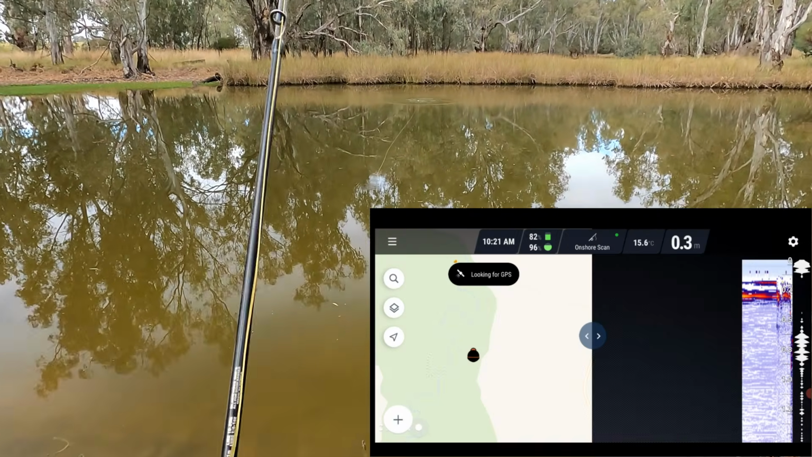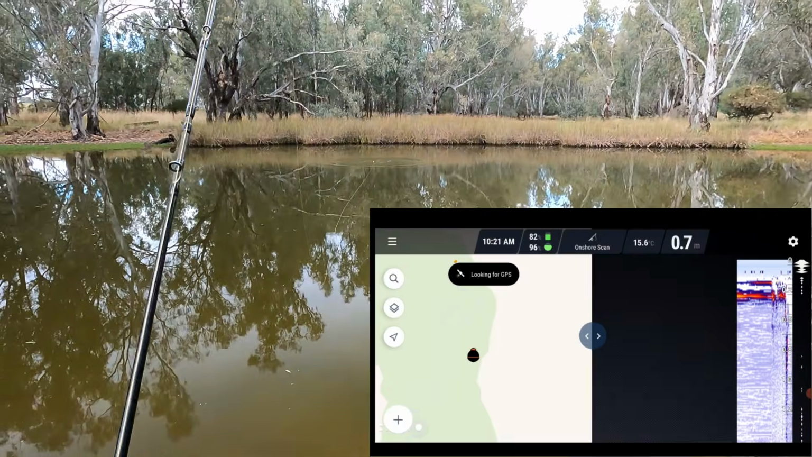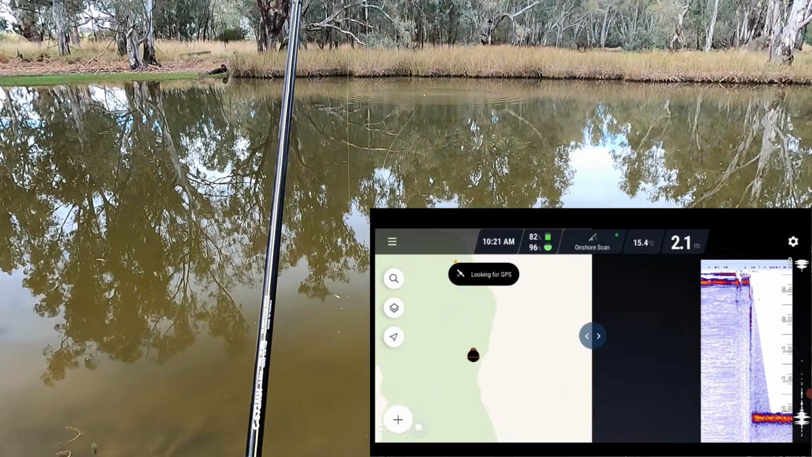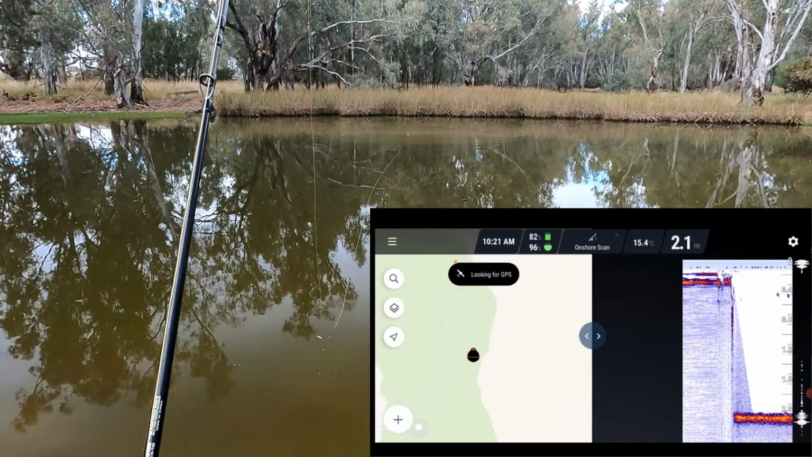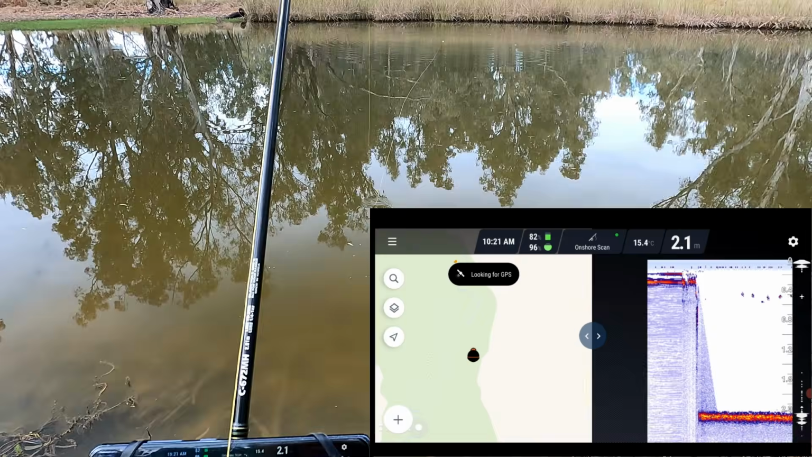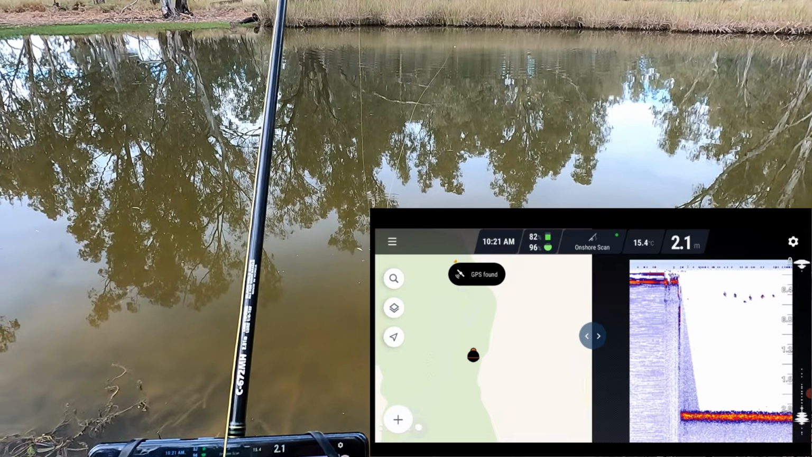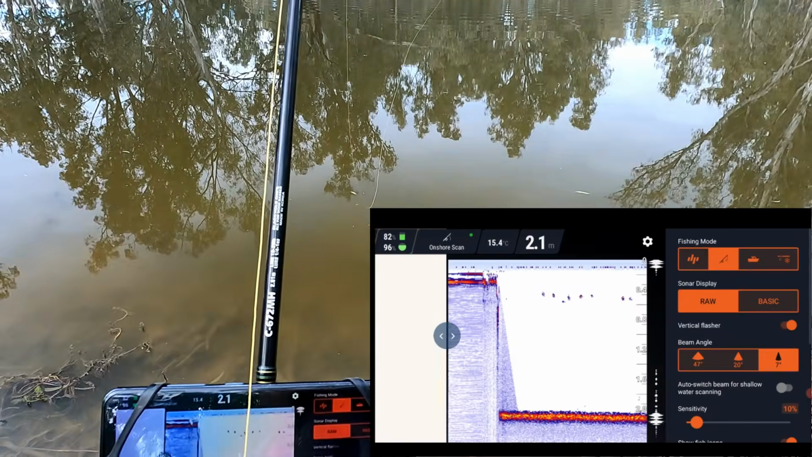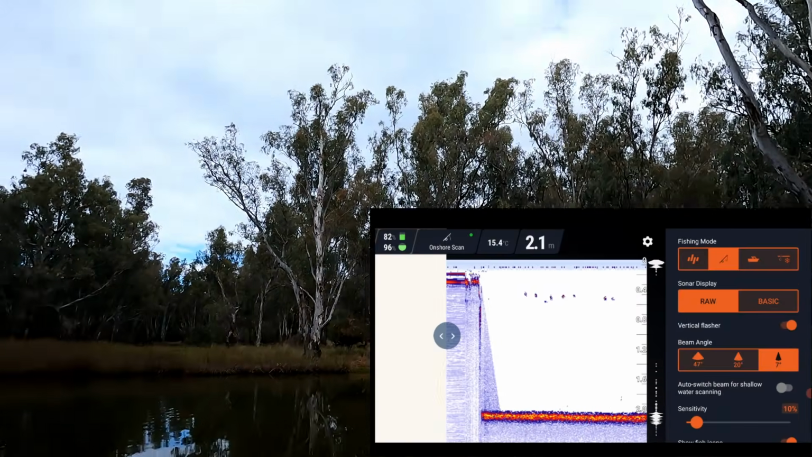Oh, what have we got out there? I reckon 1.2 metres. Oh, deeper. Whoa, 2.1. 2.1 metres. Any wonder there was a fish in here. It's 2 metres deep. There's a few things showing up just under the sounder now. I wonder if that is... I'm going to go into my sensitivity. I've got my sensitivity down quite low.